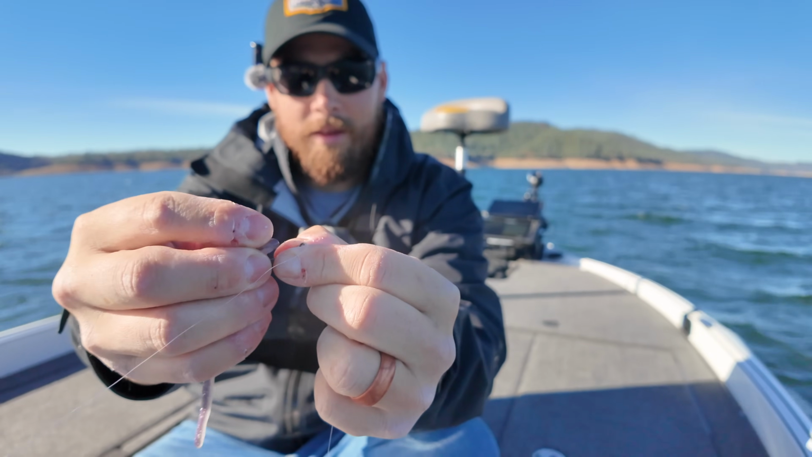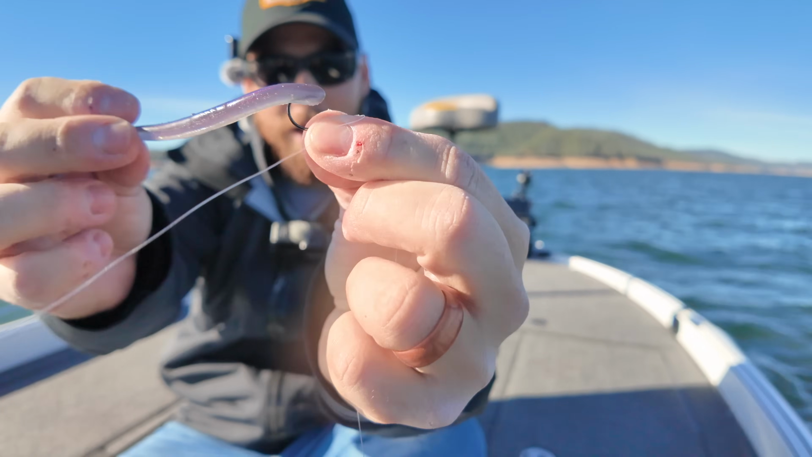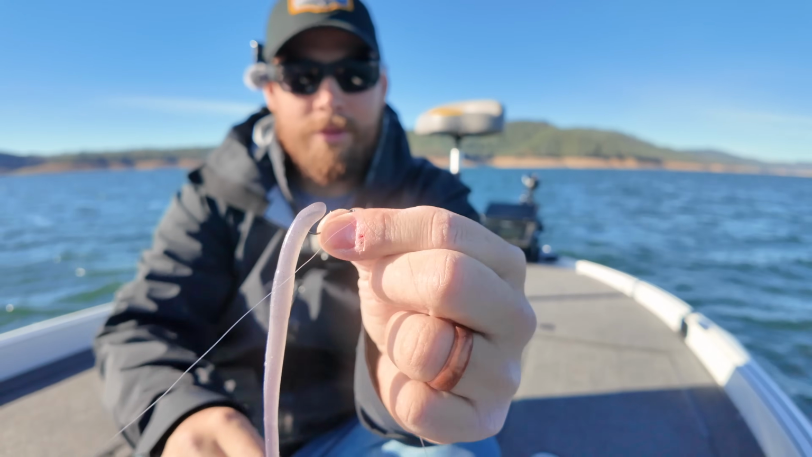And I had that thing pegged underneath. If I remember right, I saw an old Aaron Martin's video, and he talked about liking rigging it that way. Just makes that worm look a little more natural and makes it semi-weedless too.